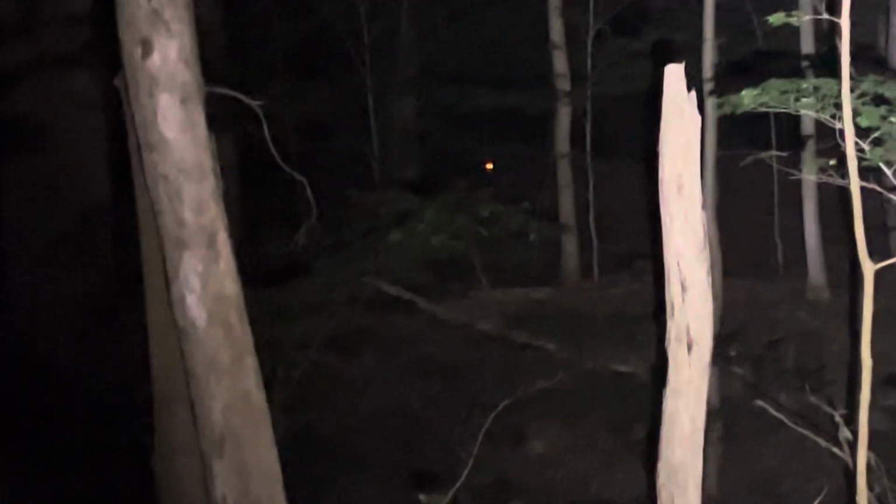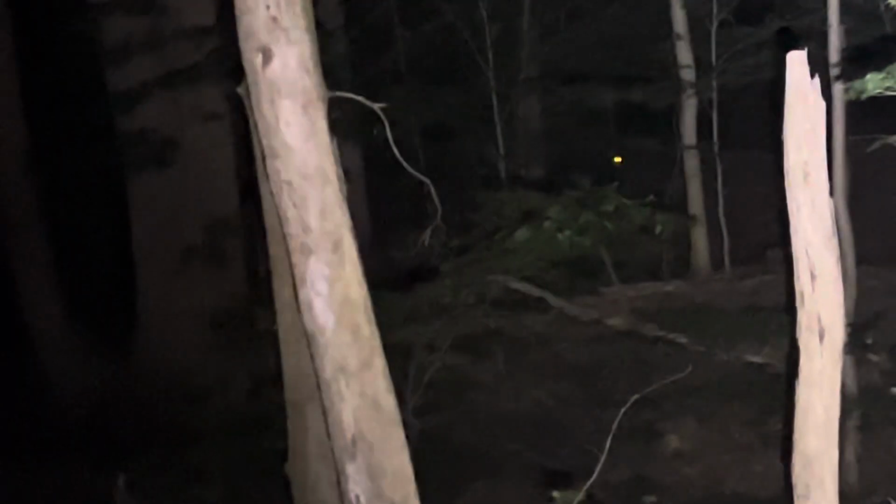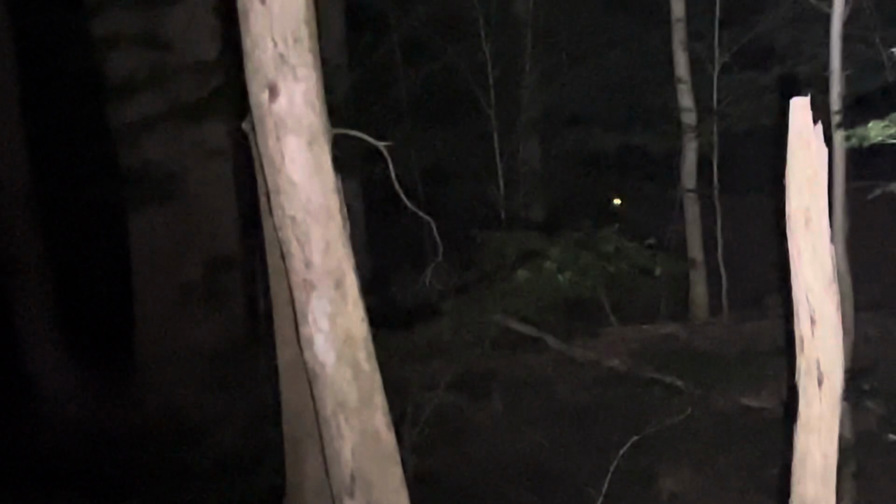So what do you say, if I can find it here, let me blow my little distress signal and let's see what this is. If it's a deer, it's not going to react the same way as if it's a predator. Ooh, it didn't like that, it's moving.